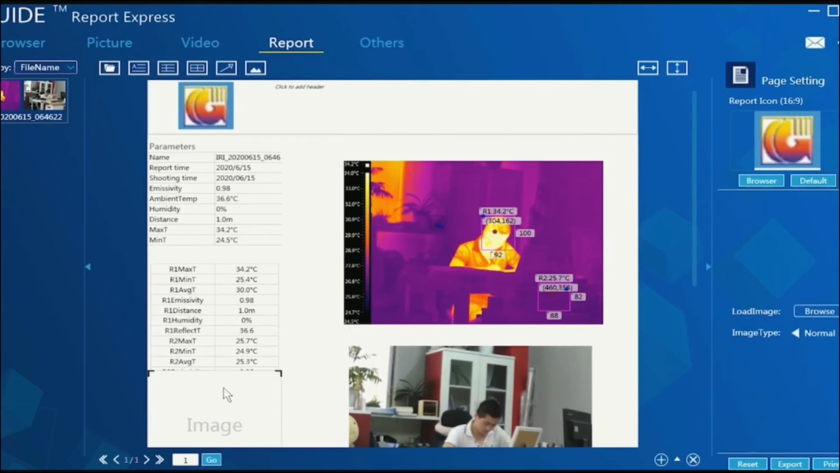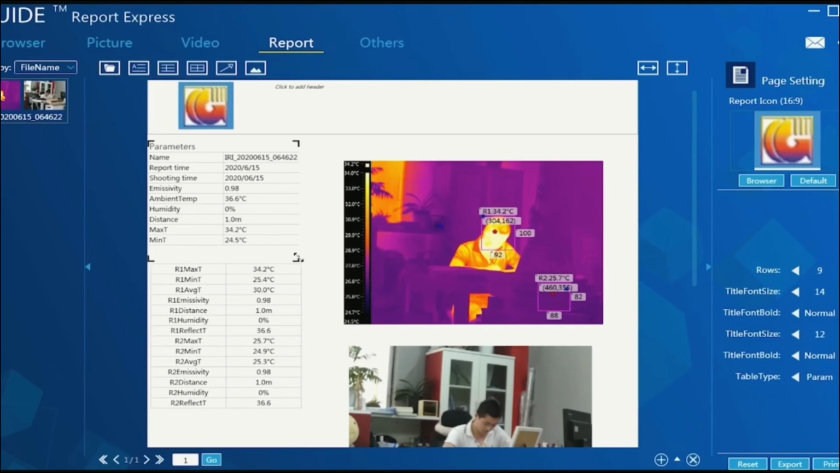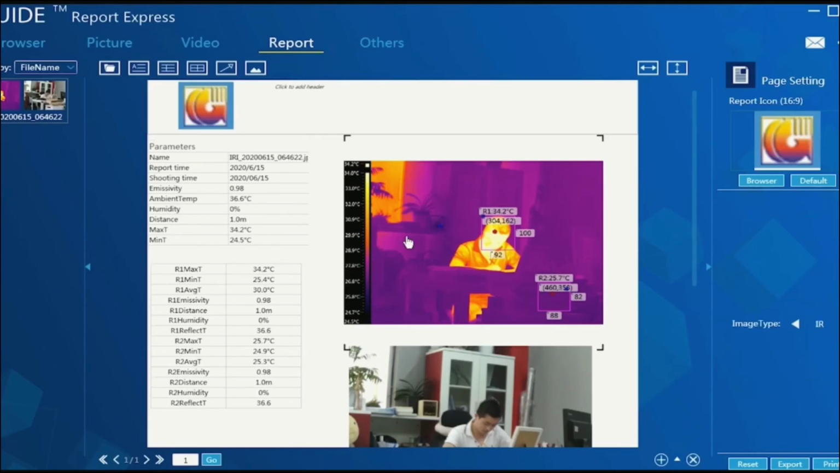And you can see the image is empty here. It means you can add any photos you want to show in your report, not only the infrared or video camera, any photo you can. So I select it here. And the mixed form is shown here fully, and adjust the size, make it more beautiful. I think you can make it better than me.